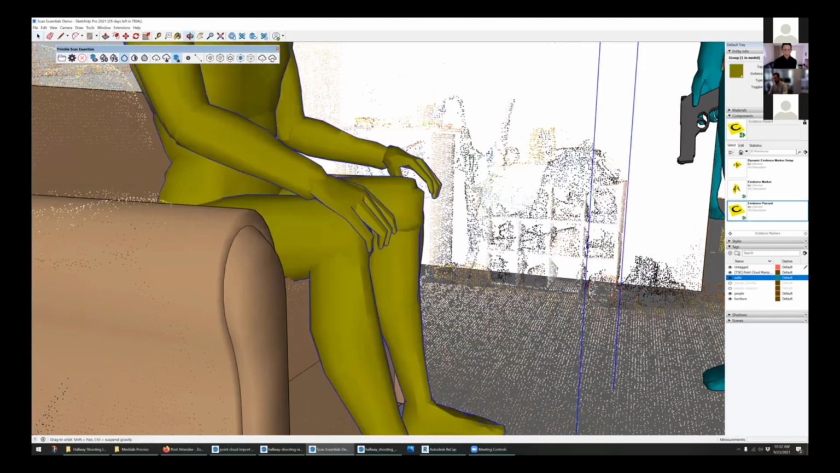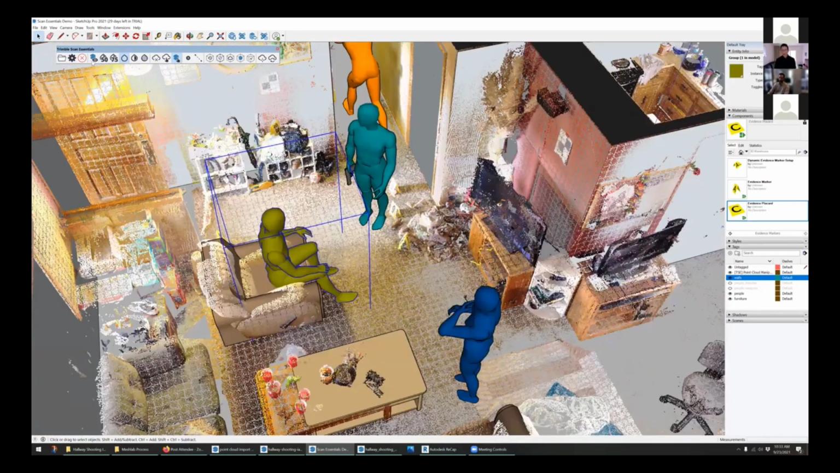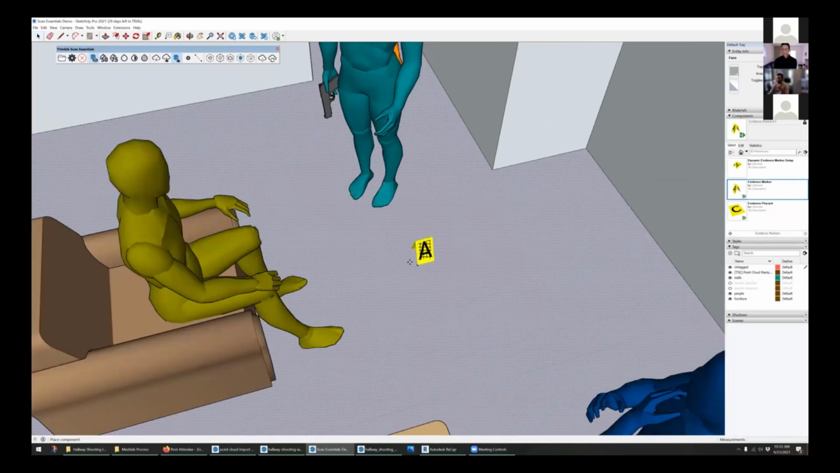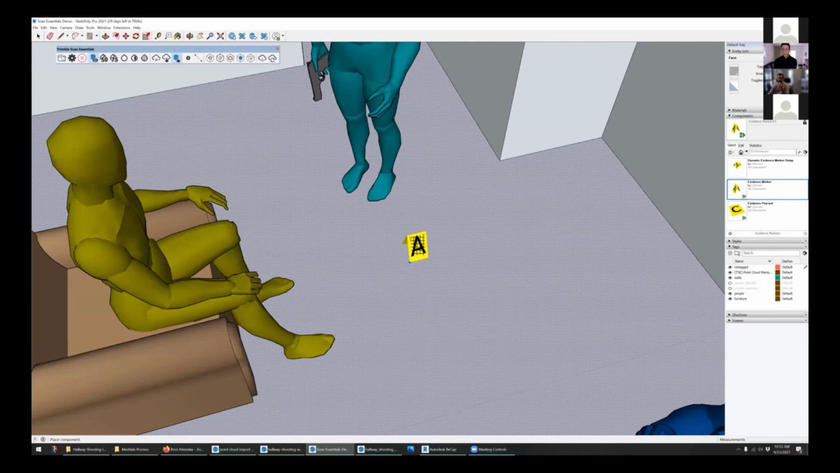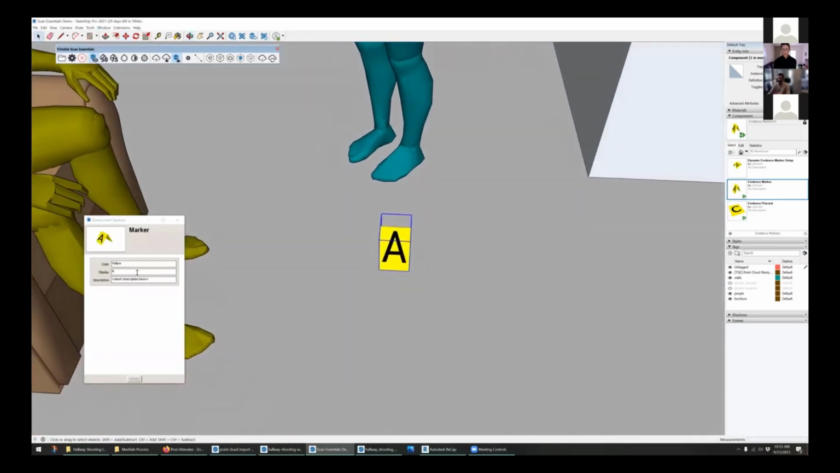Another tool that we've been working on for facilitating these kinds of working sessions that we can facilitate with the 3D model is a set of evidence markers. So we can add these into the scene and use that to keep track of information. These are dynamic components, if you're familiar with SketchUp. So with this one, I can change this to match the actual number.